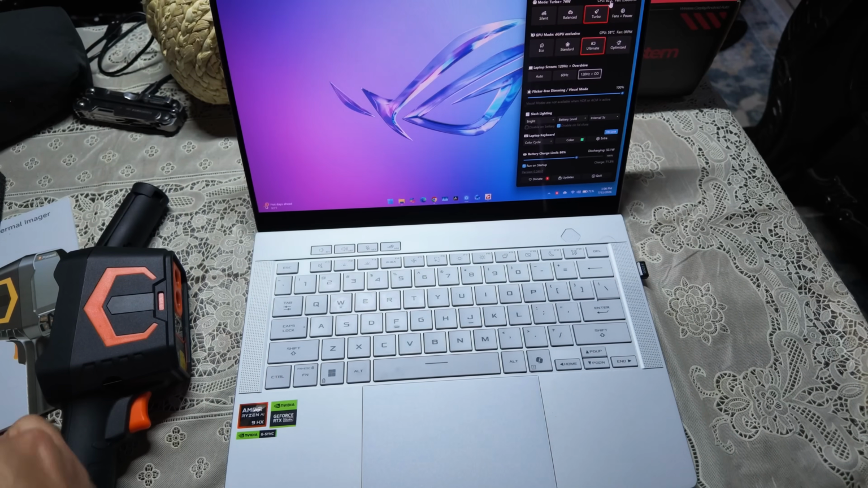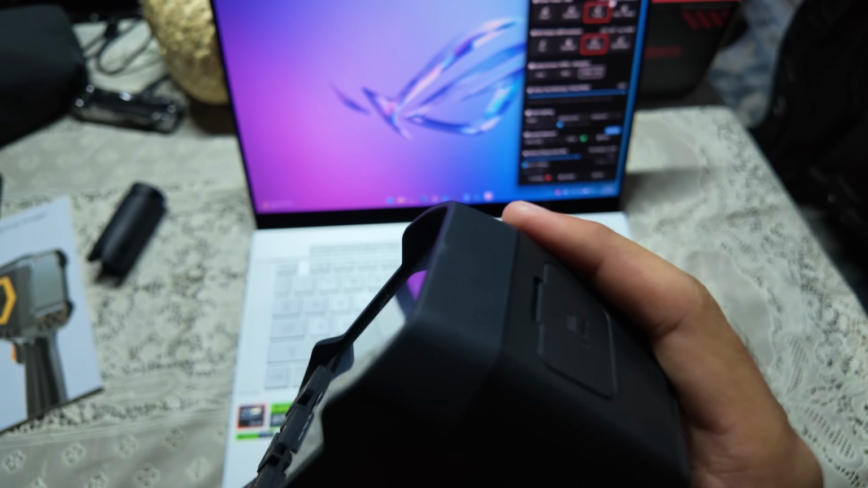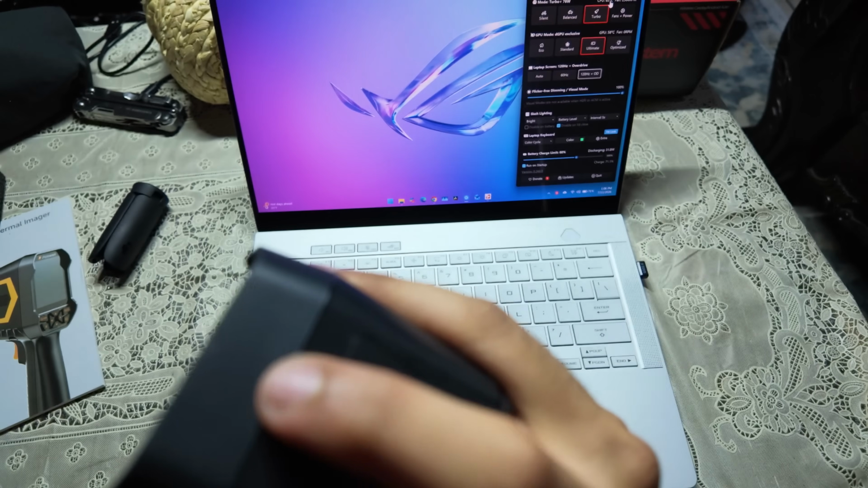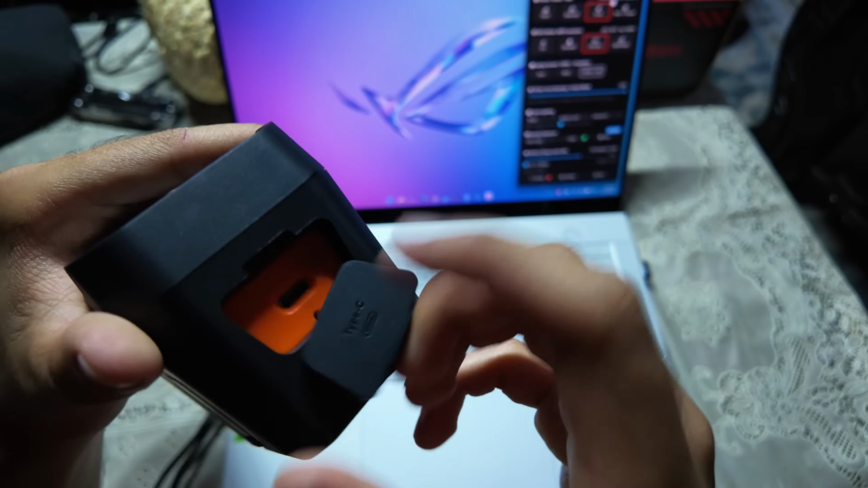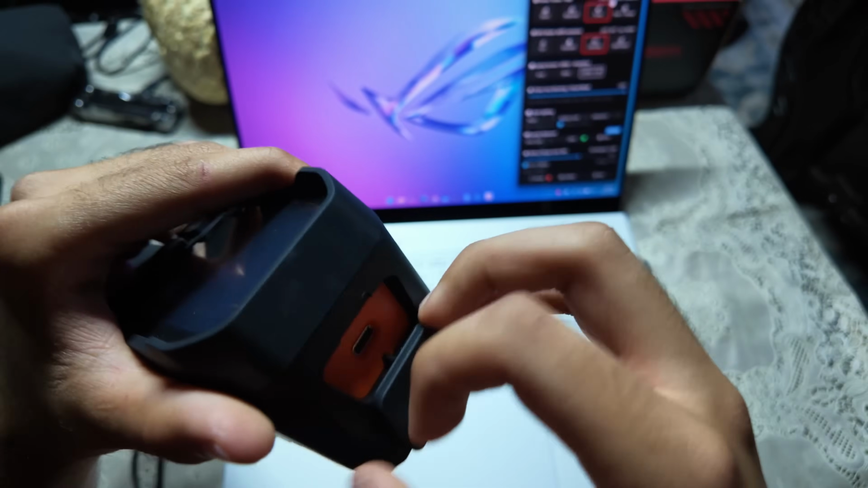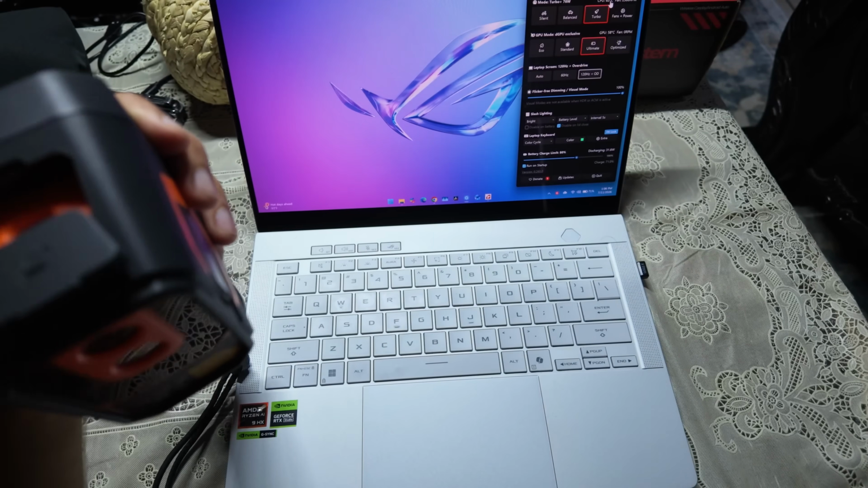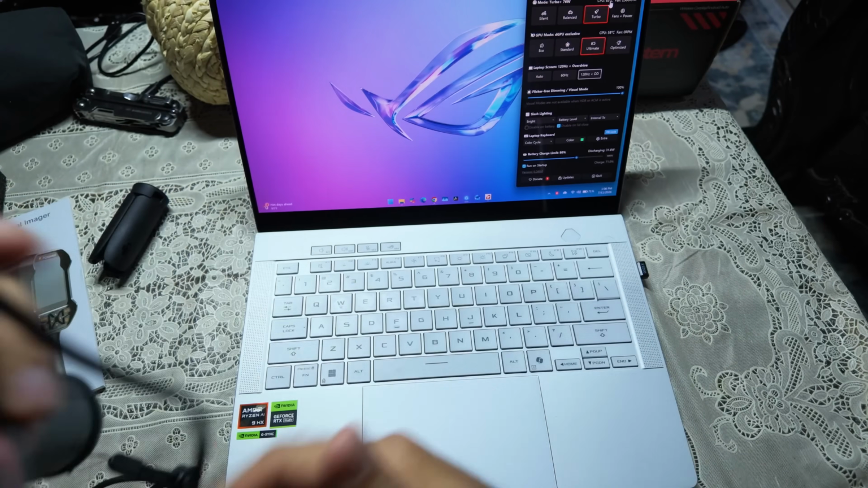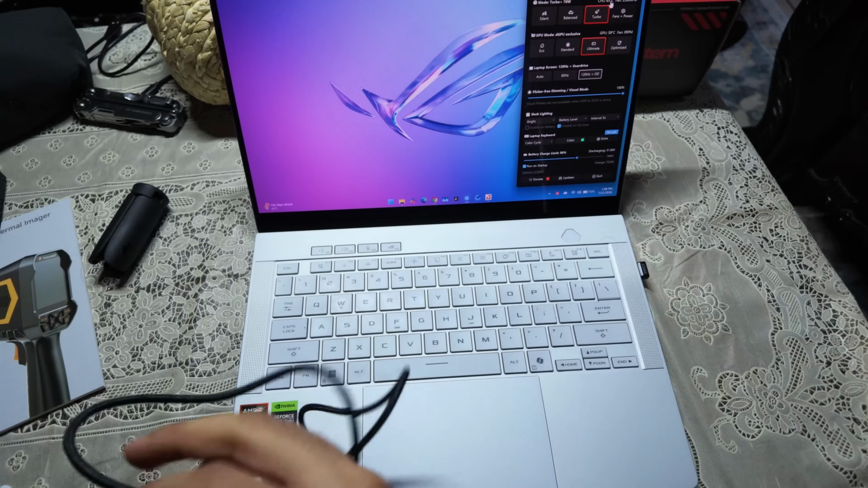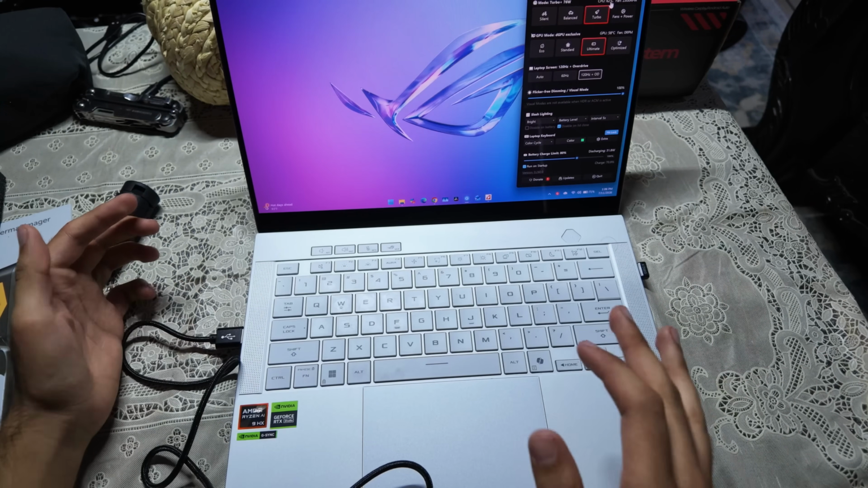So we have the USB-C port on the top, and the good thing is the USB-C port is actually covered, so you don't get mud or water in here, and as I did mention before, this is rainproof. So this does speak for the quality of itself. So the USB-C cable, we're going to plug this in on the top over here, plug this into our laptop, and you do have software that you can download to go with this.